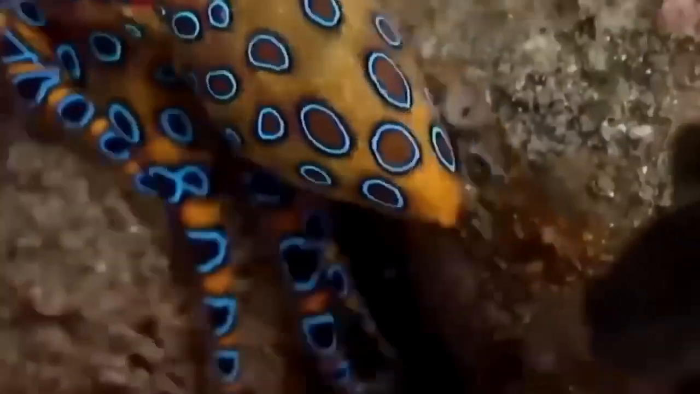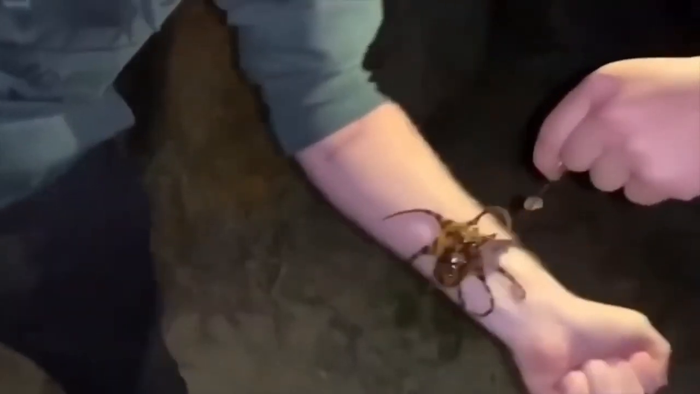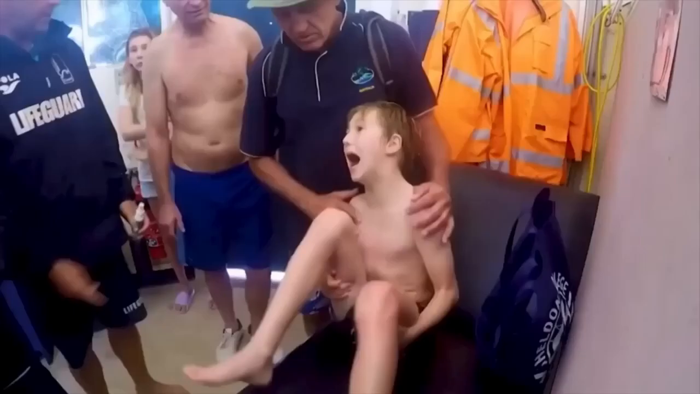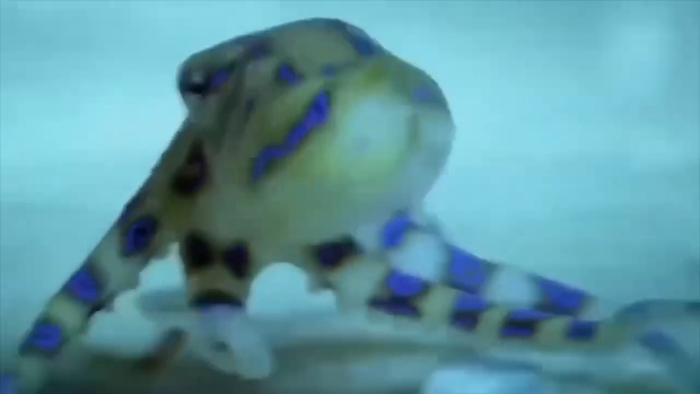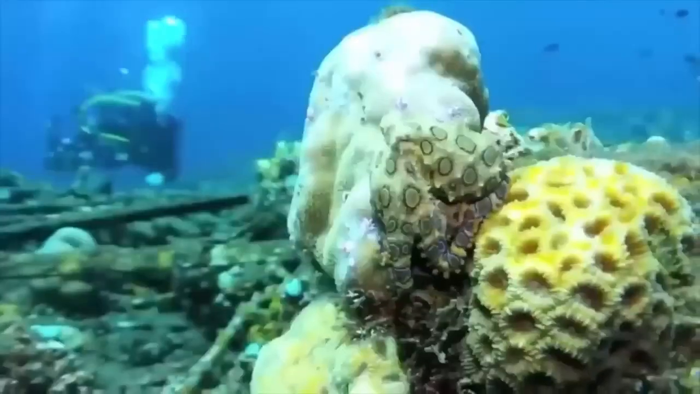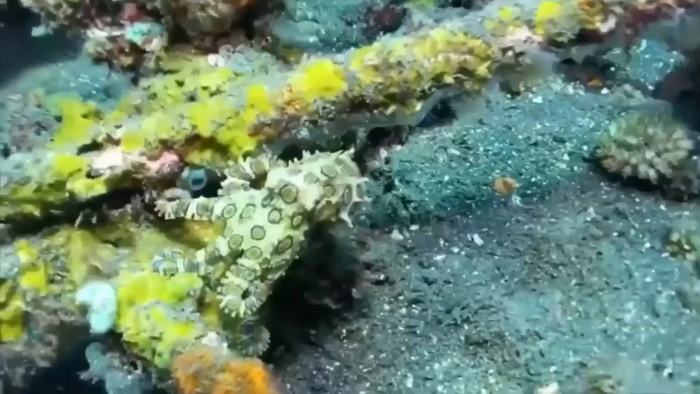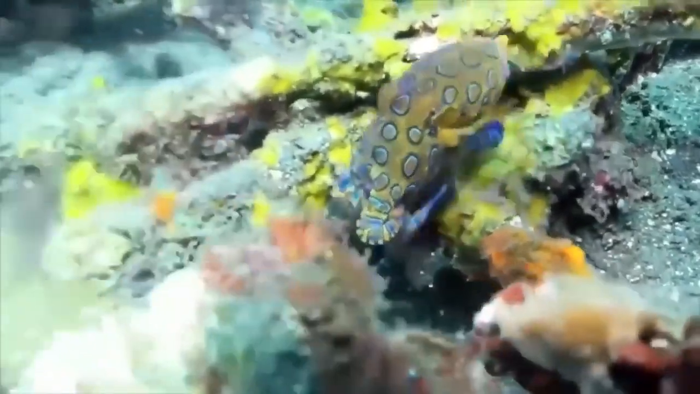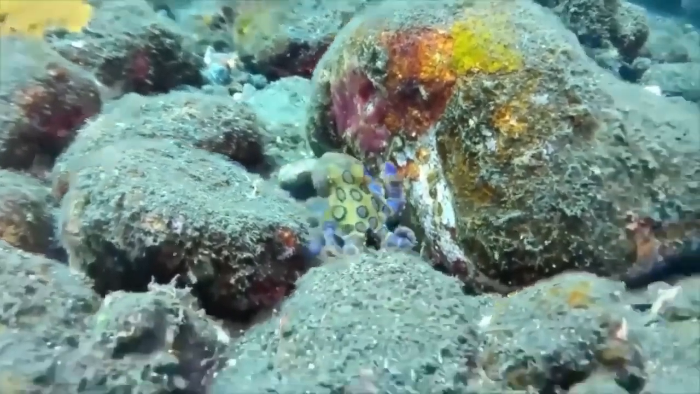This little dude may be small, but trust me, it's a ninja in disguise. Its venom is like a 1-2 punch that can knock you out and even kill you in just a matter of minutes. Those blue rings on its body may look cool, but they're actually a warning sign that says back off. If you see one of these guys while you're out swimming or diving, keep your distance and give it some space. But let's be real here. As dangerous as they may be, blue-ringed octopuses are still pretty fascinating creatures. Just don't let their small size fool you. They pack a deadly punch.